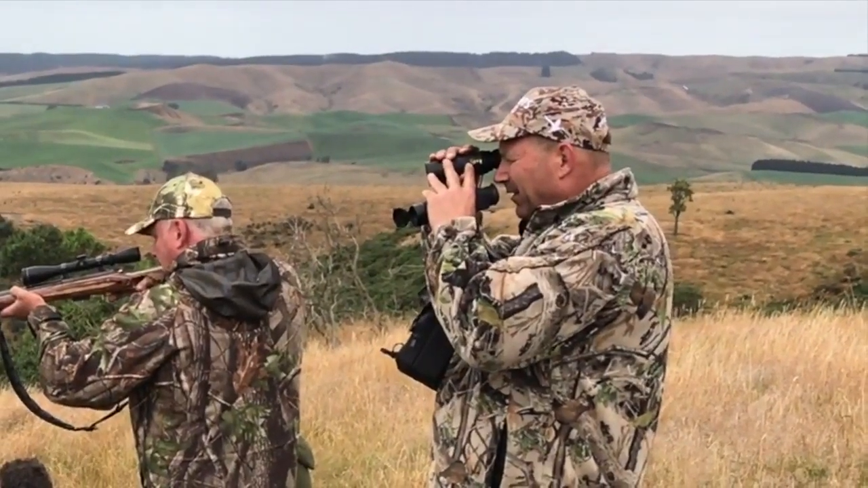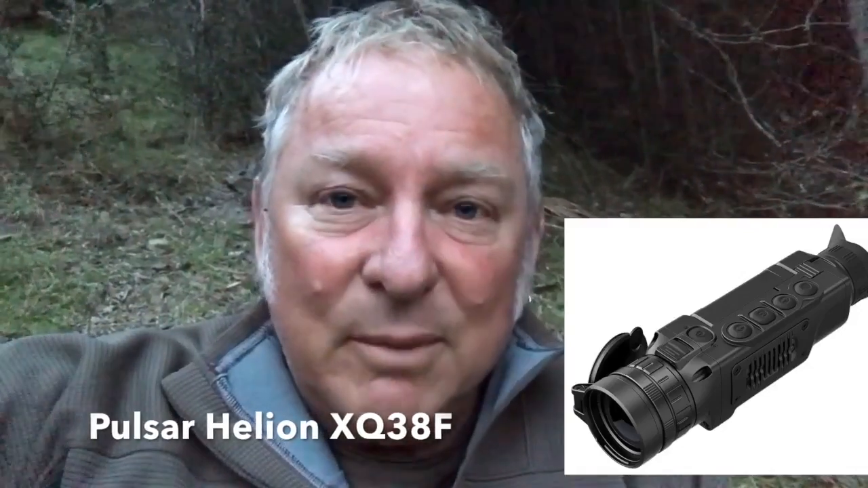Now to make life a little bit easier and also to give me the opportunity to try out a bit of new kit, I have the new Pulsar thermal imager with me. Now Pulsar, you may have remembered that I put it through its paces on the Wallaby shoot. Well, Pulsar have upped the ante. Now they brought out a new model, and this one has actually got me quite excited because it's a big improvement on the last one. Slimline, much lighter, compact, so it's easy to carry. Stay tuned because you're about to see some action that I think will have you really quite impressed.